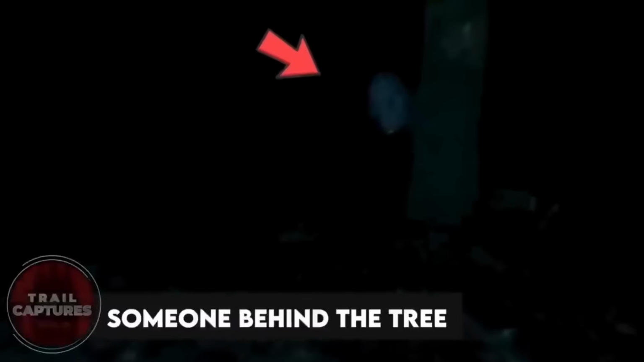Do you see it? Its pace and height made it seem not like a human. But then, what was it? The mystery remains unknown. Someone behind the tree. This video was recorded by a group of friends who were looking for ghosts and other unusual beings. They thought that would be present there. And that's exactly what they happened to come across.